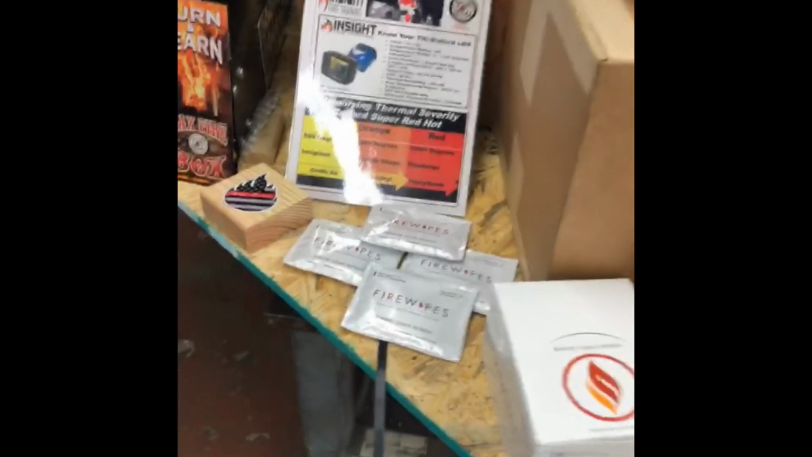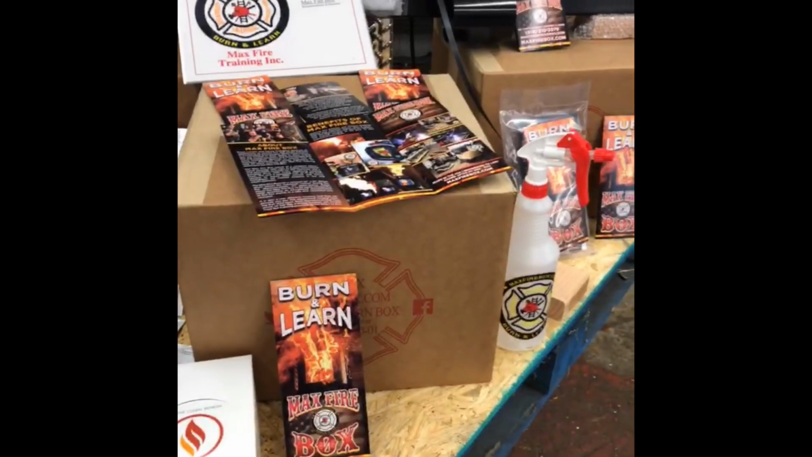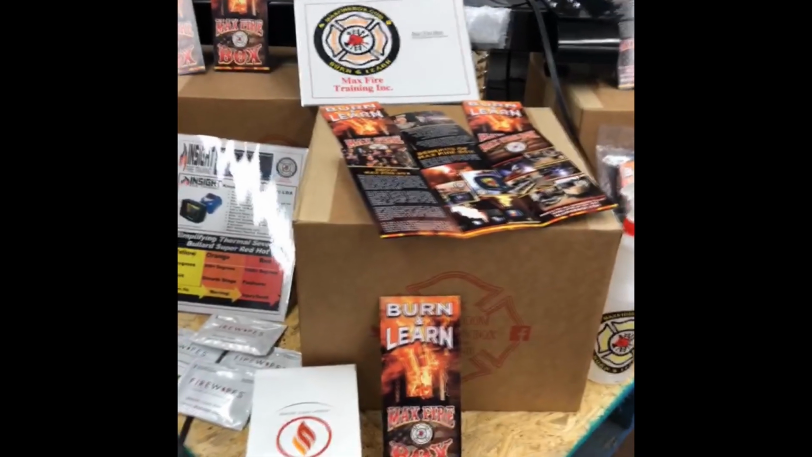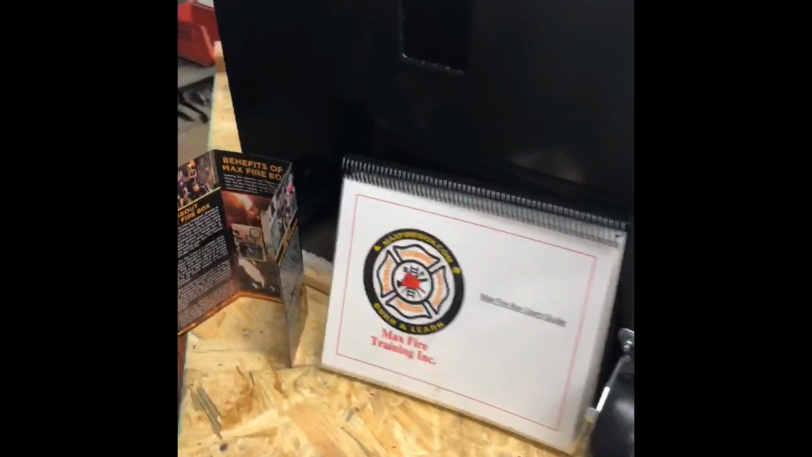Our friends at Fire Wipes, so we always send a bunch of fire wipes with the Max Firebox. Max Firebox, made in USA, engineered to last, named after my son Max. We offer a lifetime warranty with the Max Firebox, so it's a one-time purchase. So you can see everything that's going in with this skid, getting ready to head to Germany.